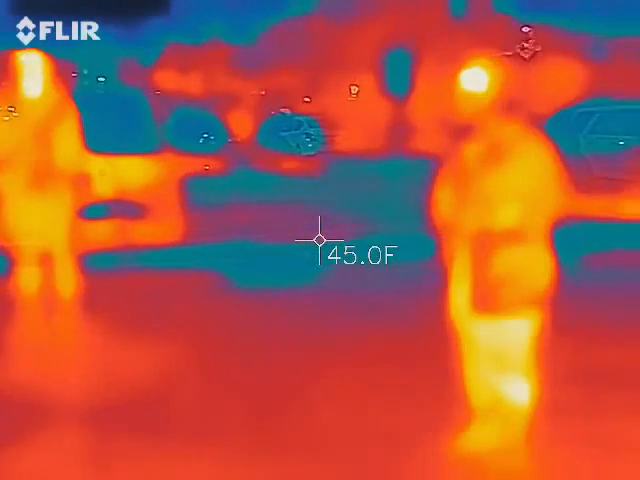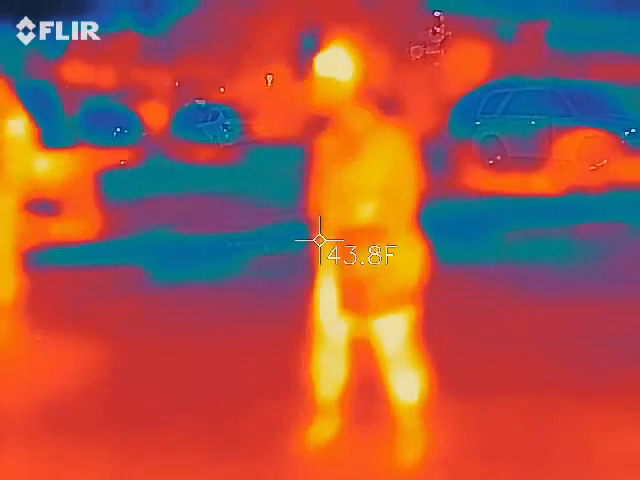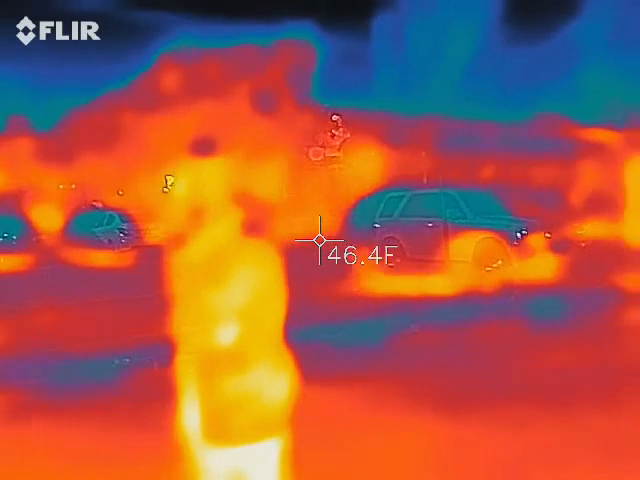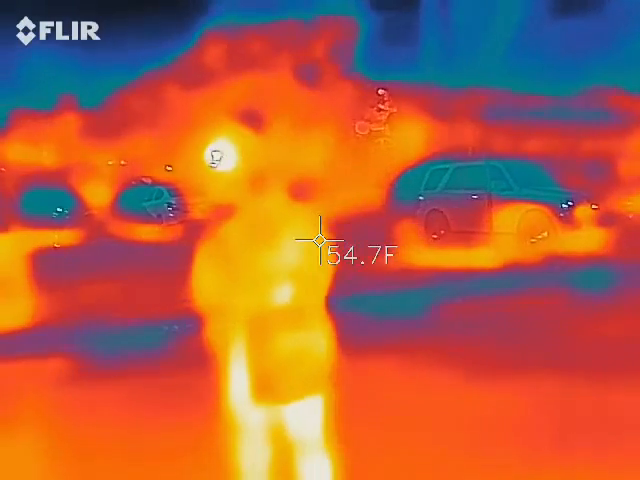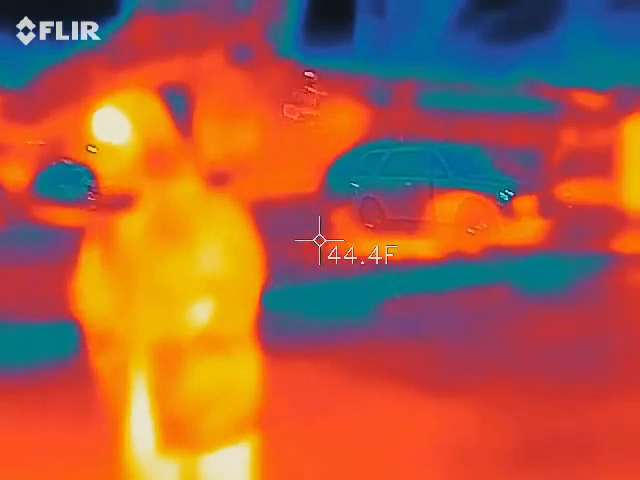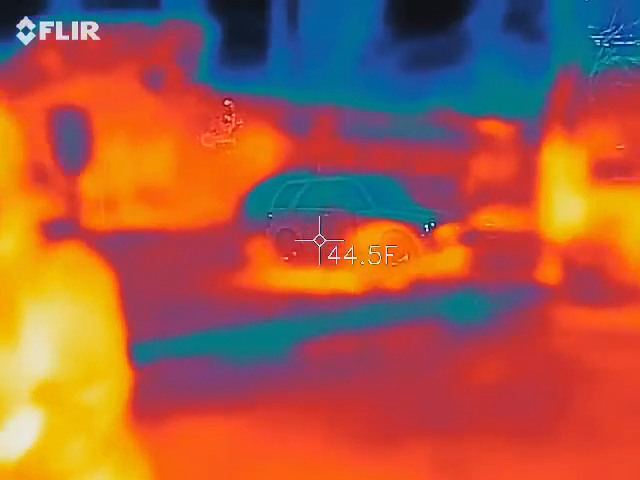I'm actually waiting for them to come back, only because if I had a grand finale, this would be it. Because there's that much activity here, and you can see the EMF is going crazy. That's good.